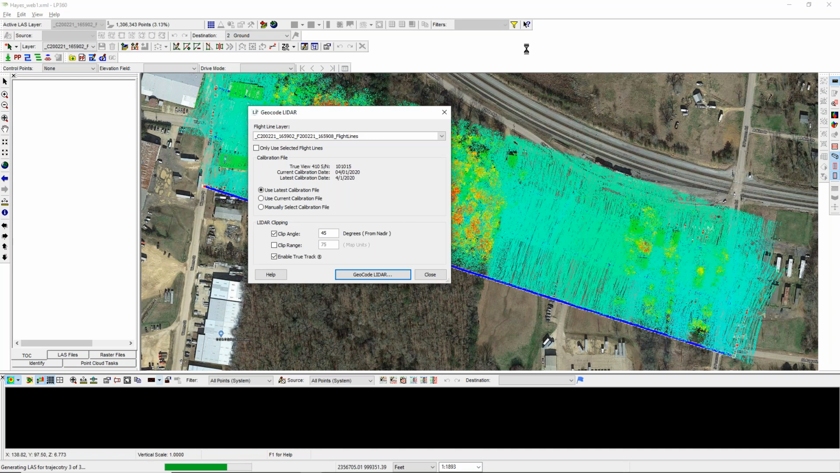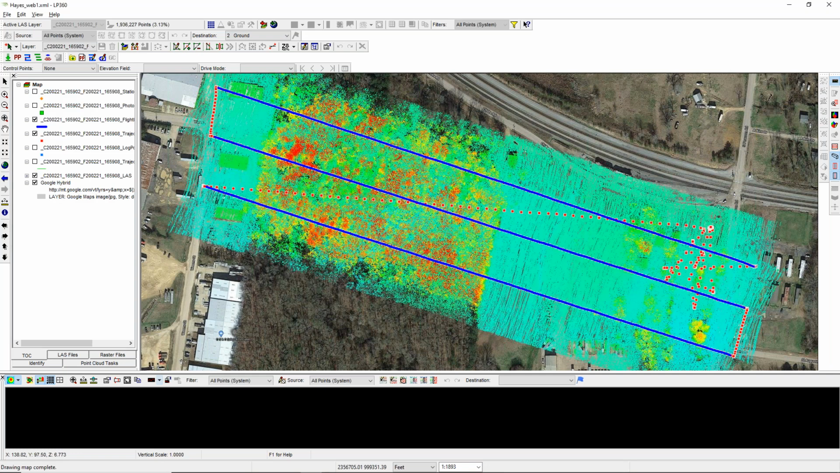Number 2's done. All right, there's our information right there. It's all done. It's all in, by intensity or by elevation right now.